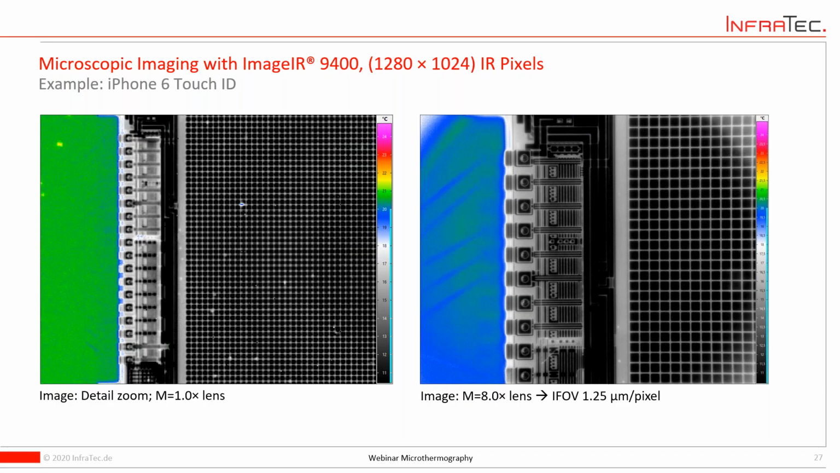But what is really astonishing is the comparison between these two images. On the right hand side, you see clearly some more details. You see the clarity of the image quality here, and this is a daily ordinary product. Opens your eyes to the possibilities of IR technology here.